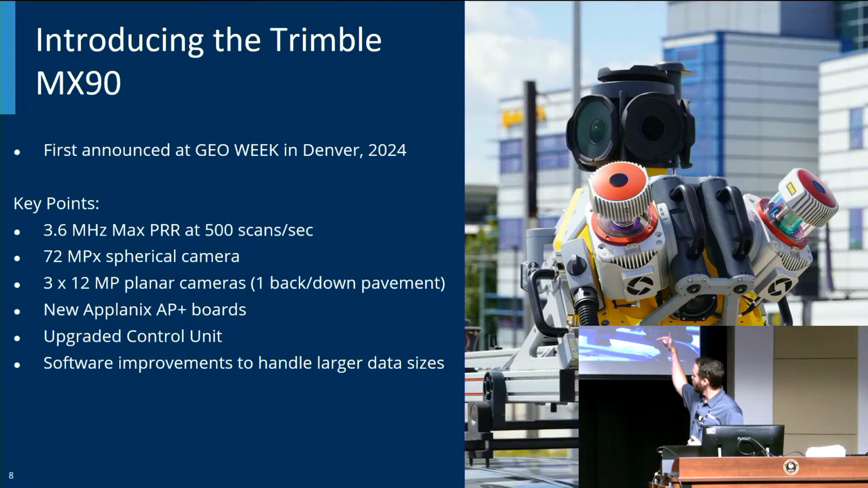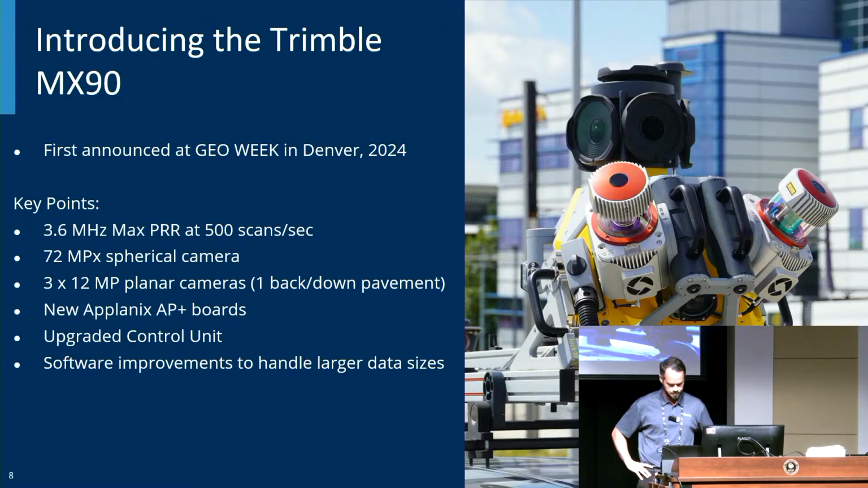But I also like our backward down-facing camera, which is great for some of the pavement analysis tools and things that we're going to be developing in the future here. I also like that the backward down-facing camera actually has a further field of view, so all of that resolution goes into essentially getting more lanes instead of more resolution. So we could show some of that later today. We'll have this system out back if you guys want to come check it out. And I'll go into a little bit more here with the new Applanix AP Plus boards in the IMU and the control unit.